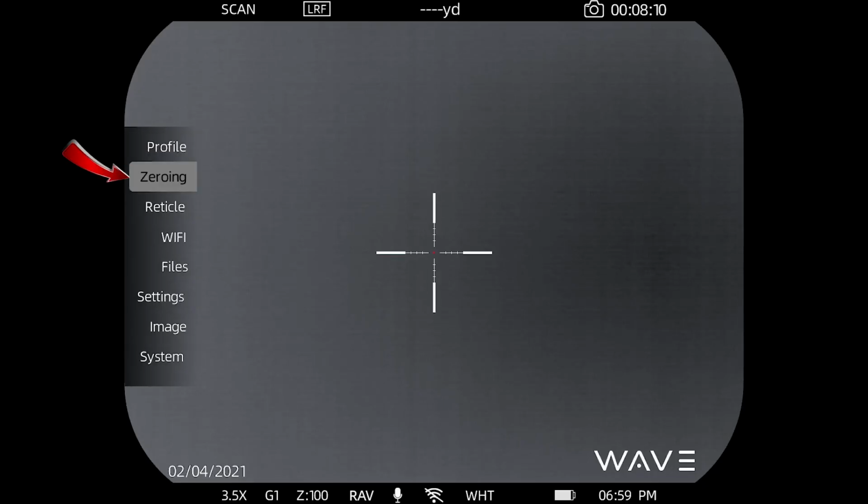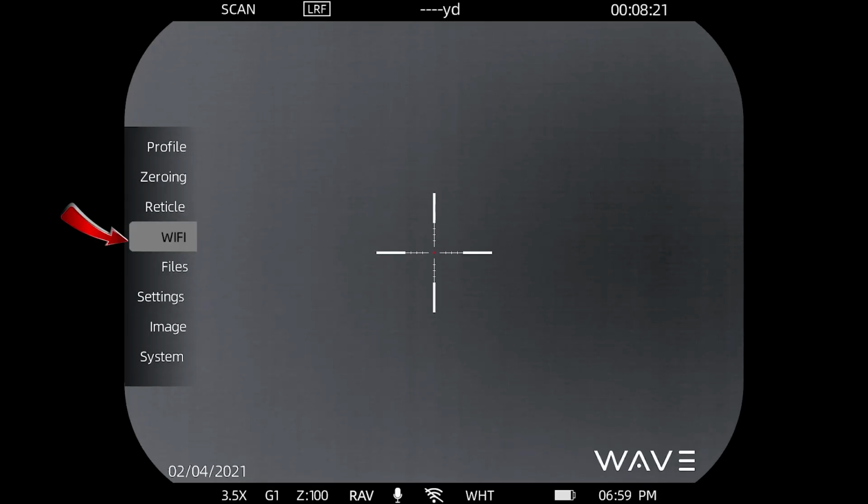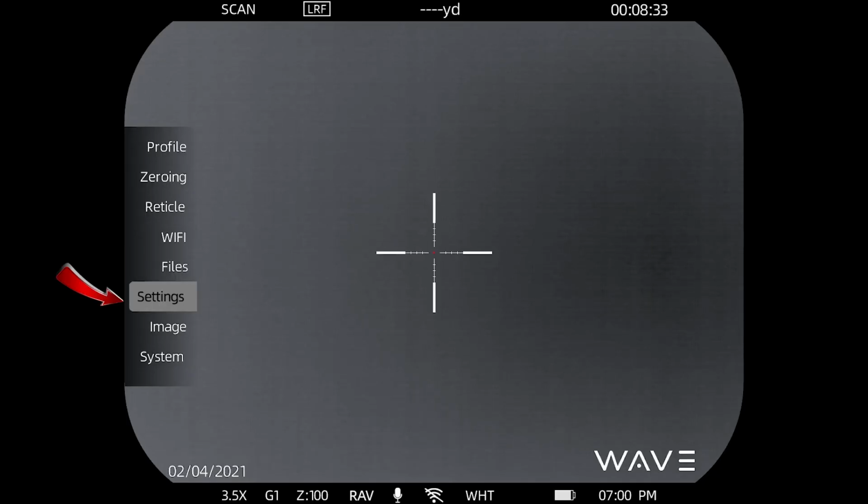This is the zeroing submenu, where you zero the scope and you assign all of your ballistics, etc. The reticle options, the Wi-Fi, turn it on or off, and manage passwords. The files, this is where you would go in and manage all of your photo and video files. We have a really cool system. All of your general settings. This is where you set all your individual preferences for how you use the scope.